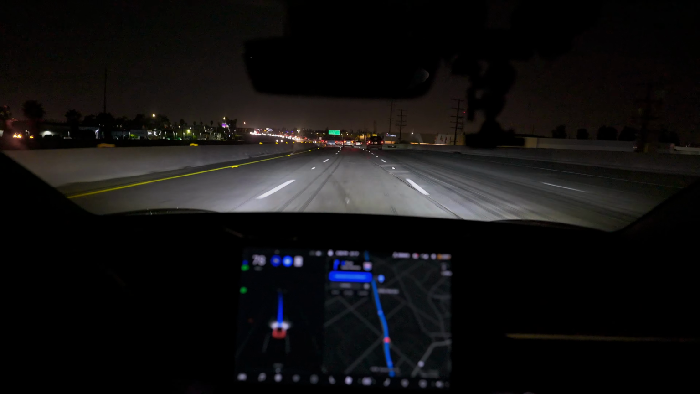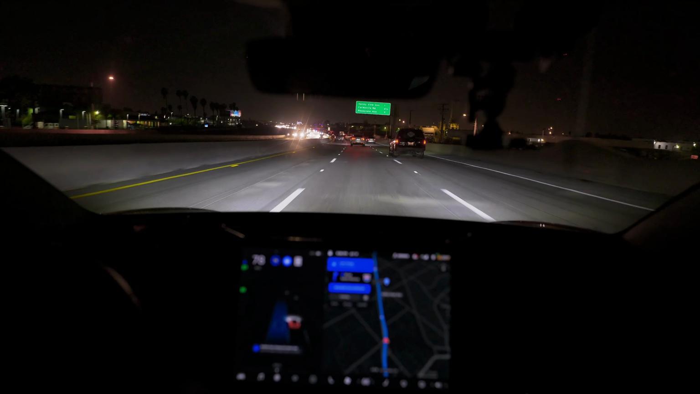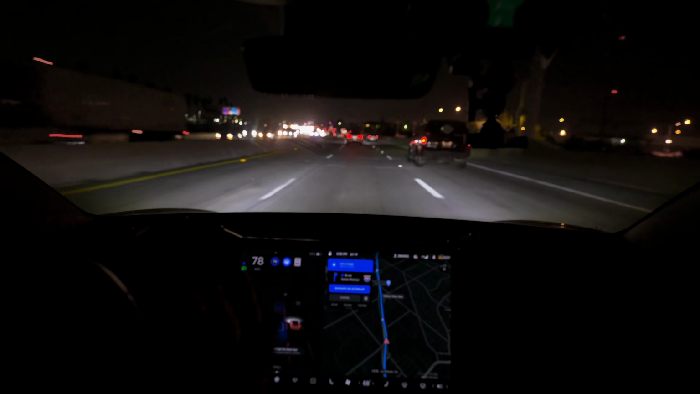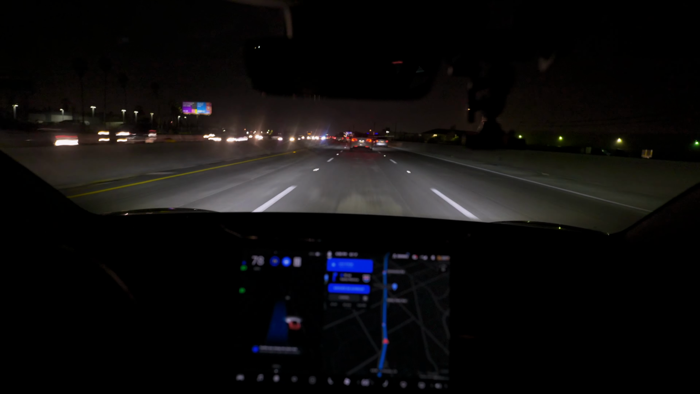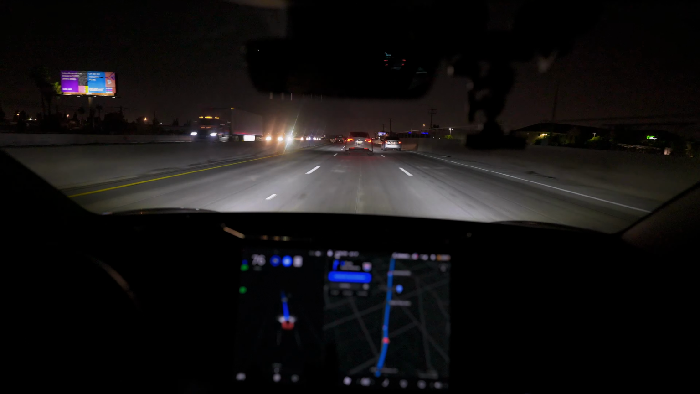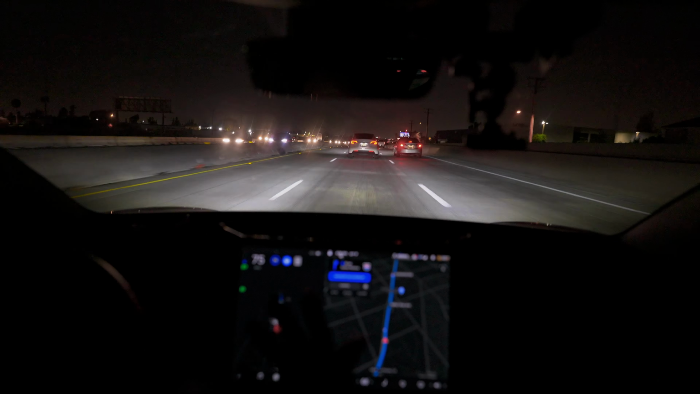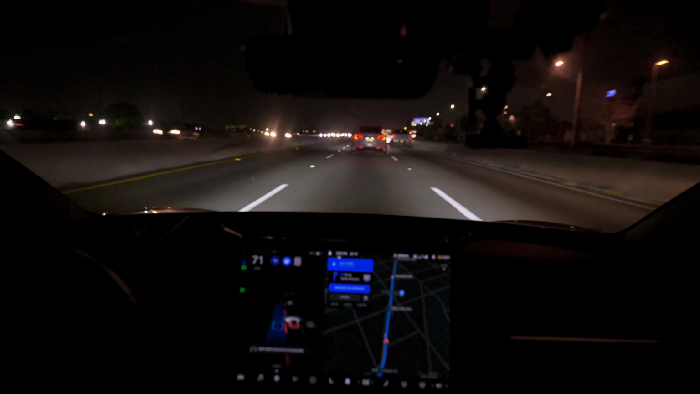All right, so we're now entering the first construction zone. Looks like we're going in this zone pretty quickly, and there's a Tesla in front of us, so we'll see how Autopilot handles this. The reason why this area gets so tricky is because the temporary lane markings can get a little bit confusing. They can go in different directions, and the Autopilot system might not necessarily know what's going on.